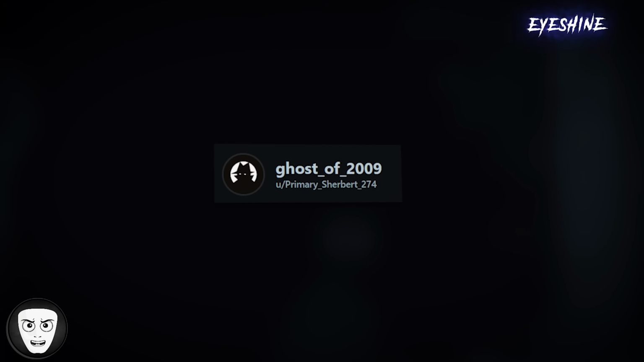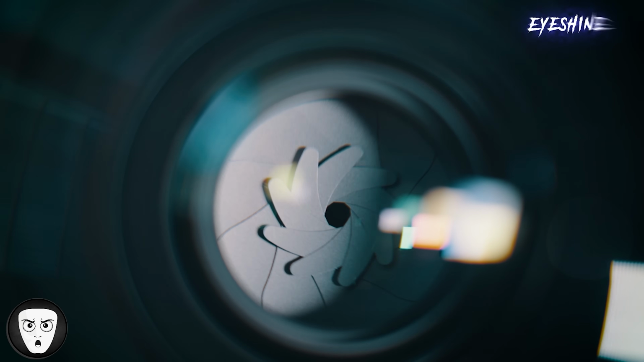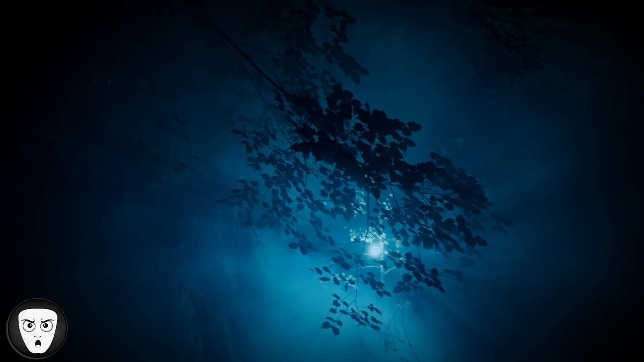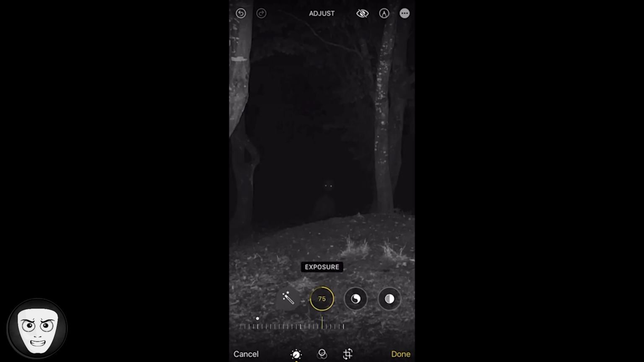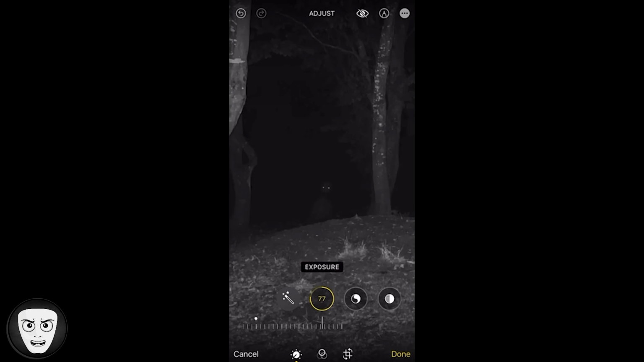Reddit user PrimarySherbert274 shared a post about a photo their friend took while walking alone at night. They said they usually go on walks together and often talk about paranormal topics, but this time the friend took a longer, darker route alone and started taking random photos along the way. In one of the pictures, something unusual showed up in the distance. At first they thought it was just an animal, but after increasing the exposure, a strange silhouette became visible with an unclear shape and outline.